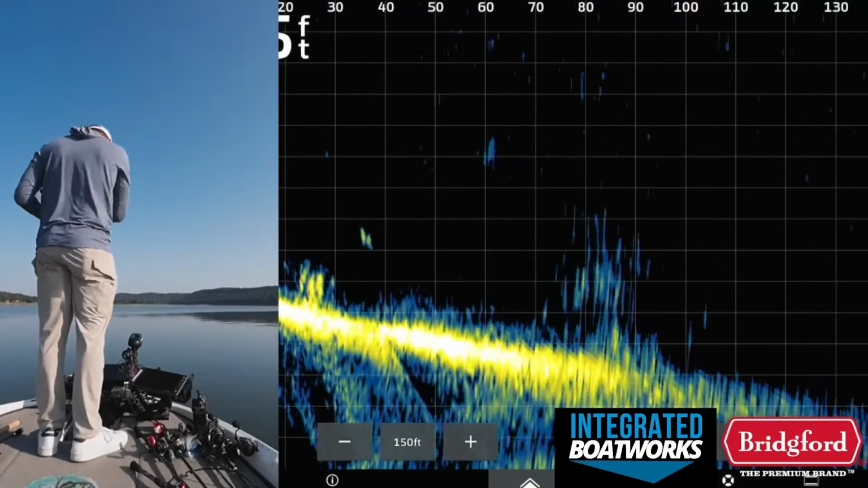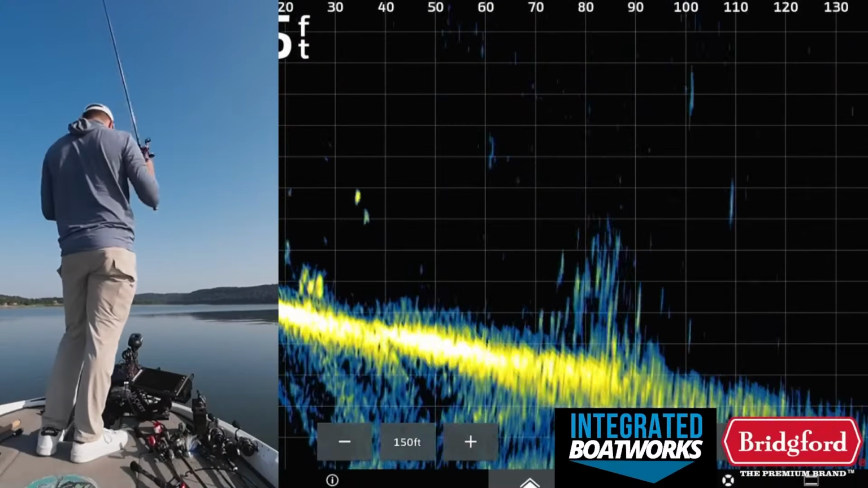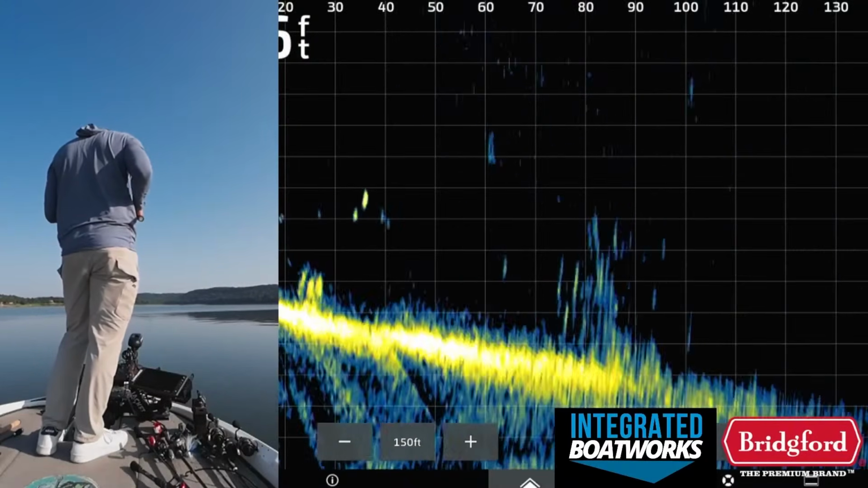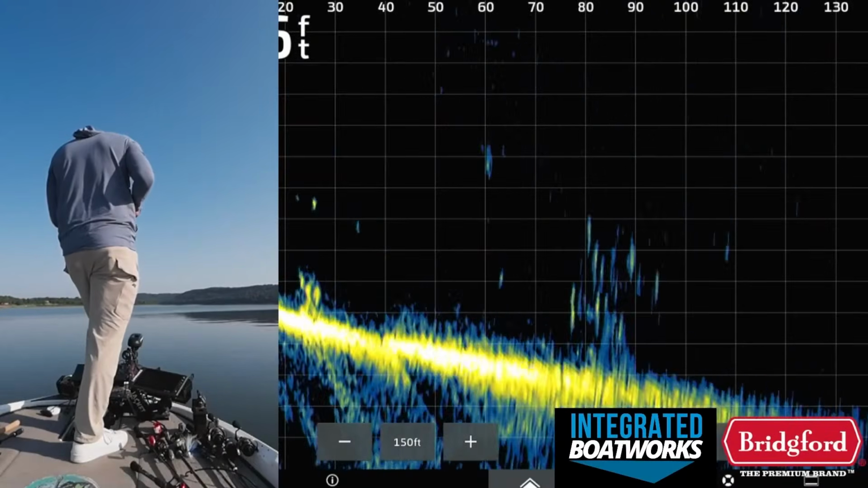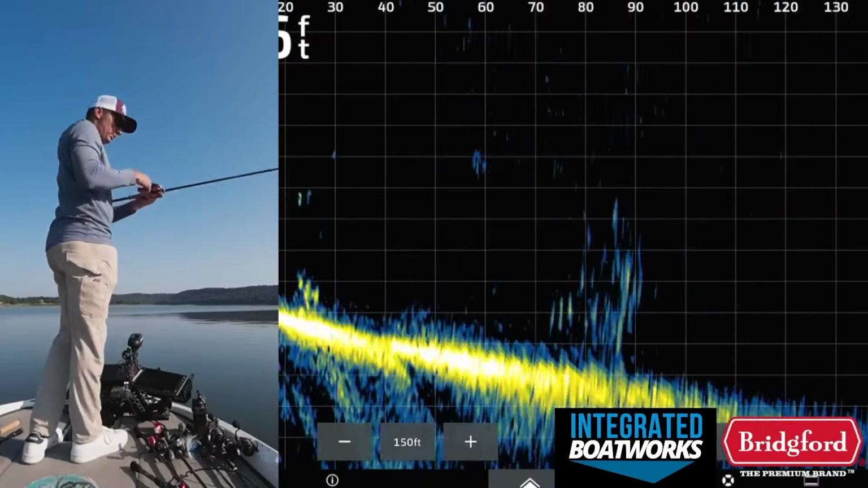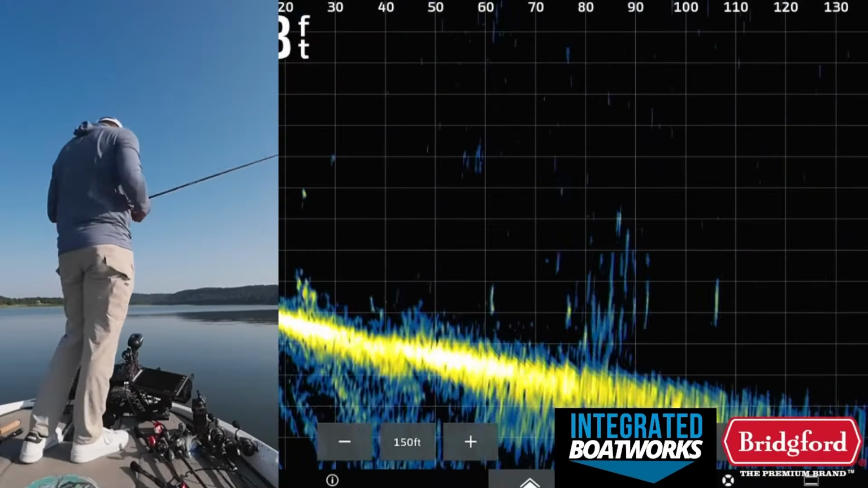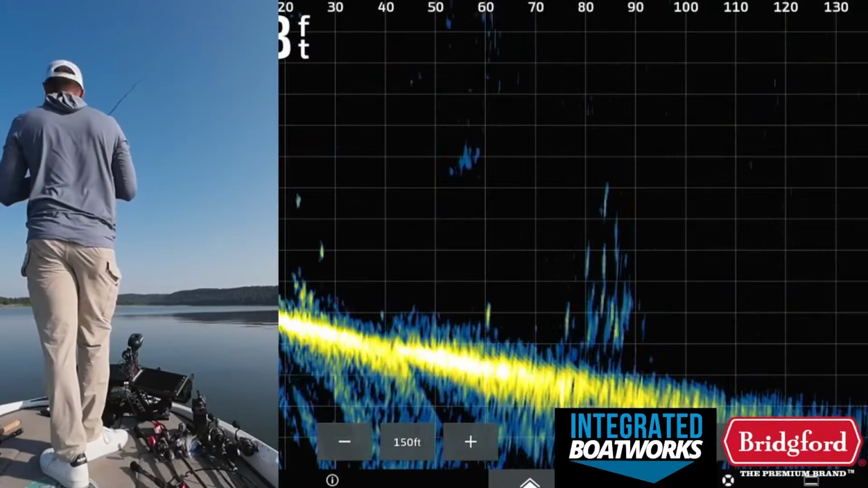More casts on this brush pile. There's one more to hit. And then I don't know what to do after that. I think we're just going to see what happens from there. I have a feeling I can catch one on one of these brush piles, but it may just be one of those things where I need to wait until the afternoon. Like 11 o'clock might be the time.